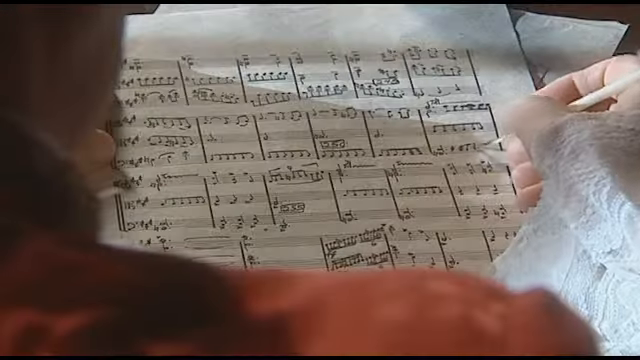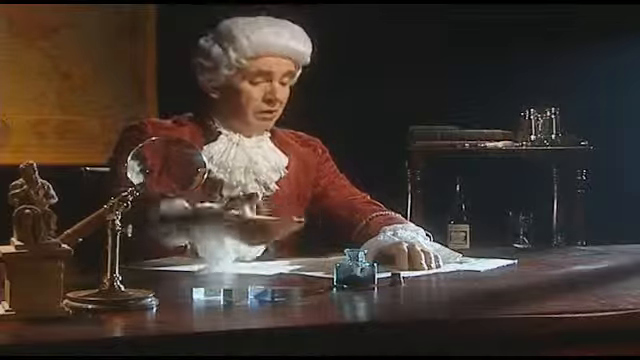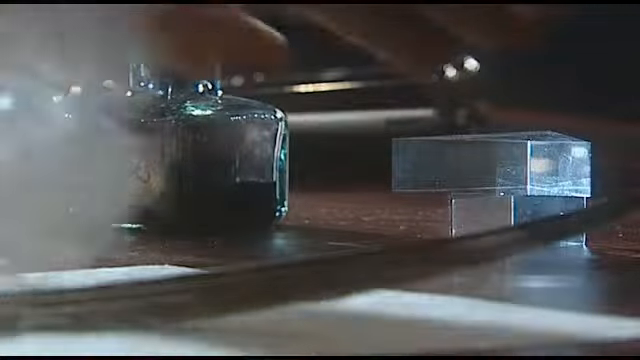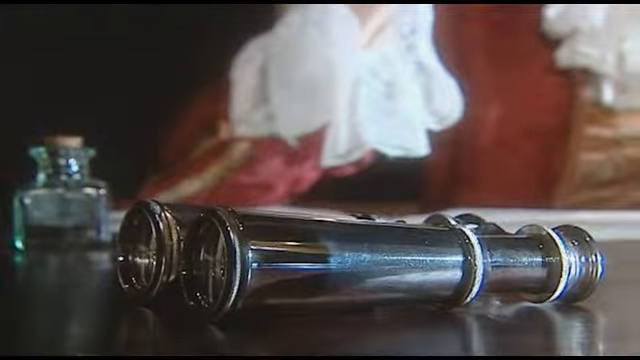Herschel became well known as both an astronomer and a musician. He moved to England in 1757. Herschel is famous for his discovery of the planet Uranus in 1781, the first new planet discovered in the modern era. But Herschel made another dramatic discovery in 1800.